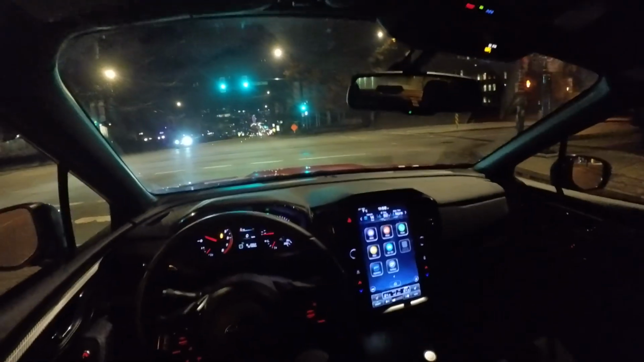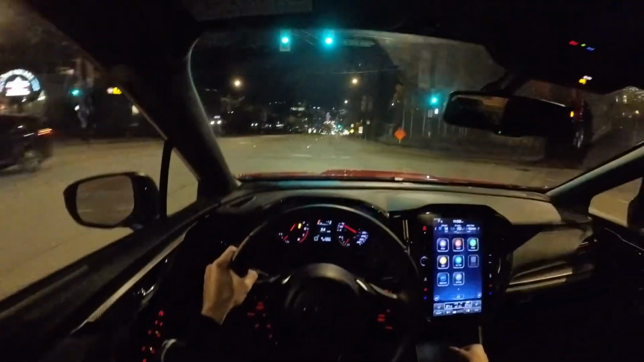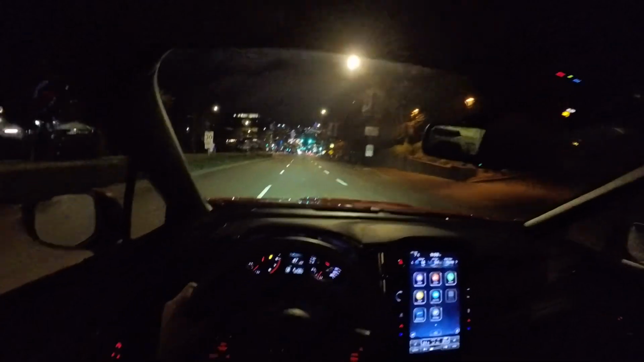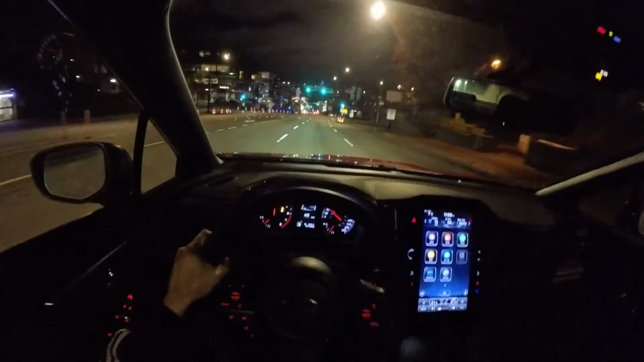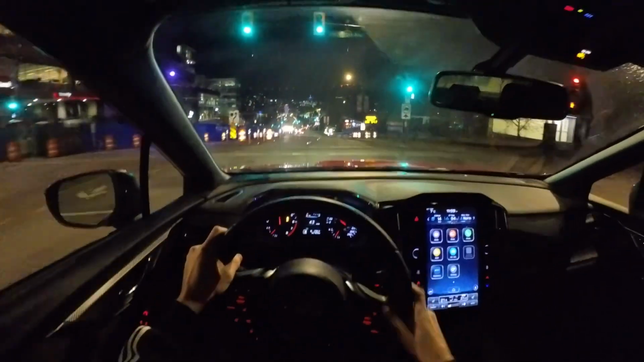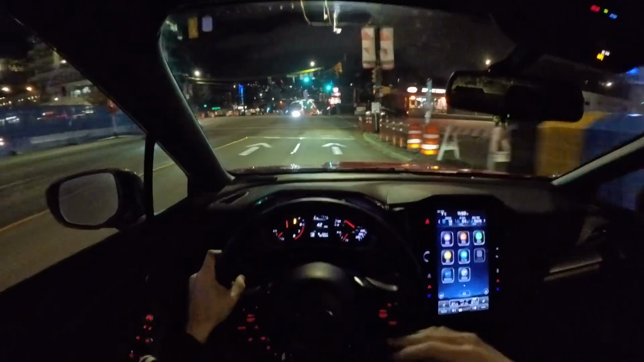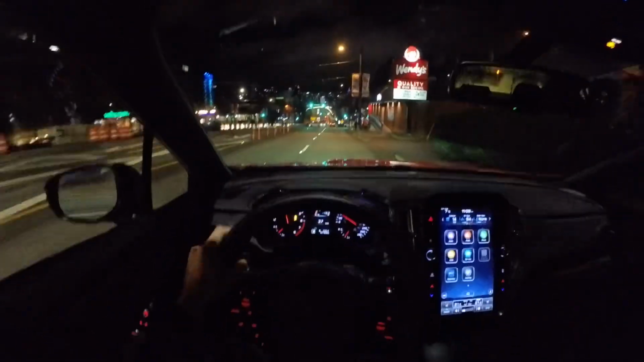So a little bit of a sound mod, power mod. Some aesthetics as well, and you may have heard the pop just now. I love that, and that's just from the axle back and the tune. The tune helps with that because it pushes more power through it. And with the manual transmission, it's just so rewarding to hear this coasting sound. You can hear the drivetrain, the noise of it.